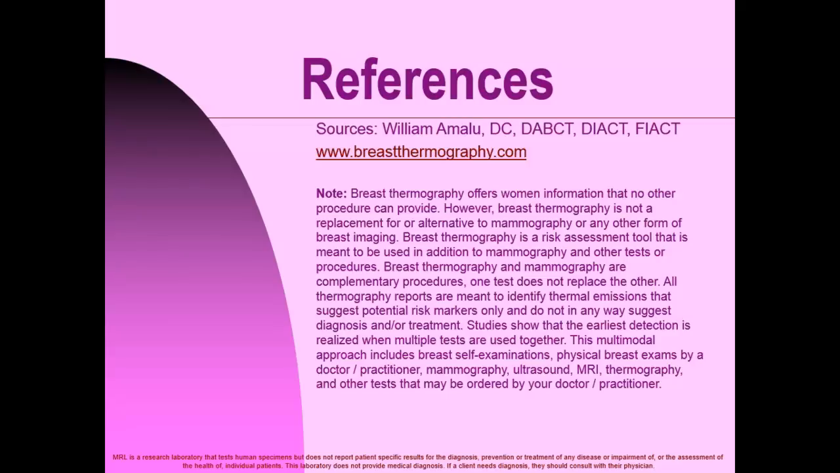Note: breast thermography offers women information that no other procedure can provide. However, breast thermography is not a replacement for or alternative to mammography or any other form of breast imaging. Breast thermography is a risk assessment tool that is meant to be used in addition to mammography and other tests or procedures. Breast thermography and mammography are complementary procedures. One test does not replace the other.